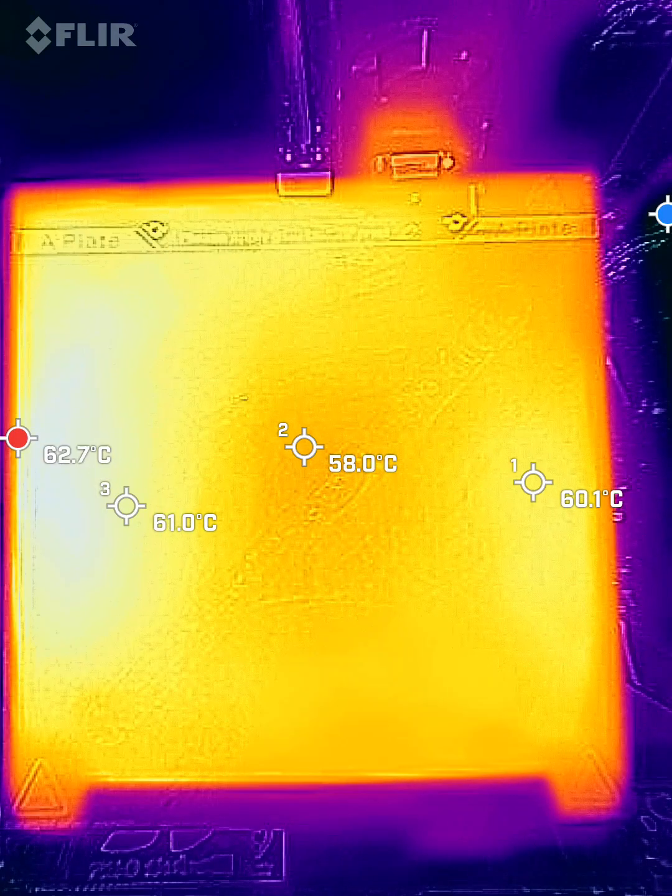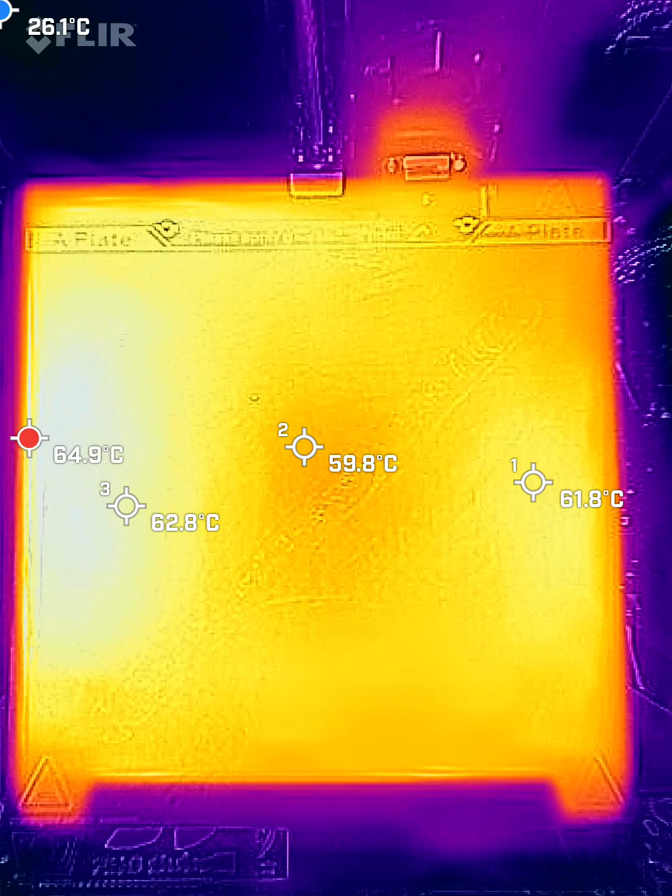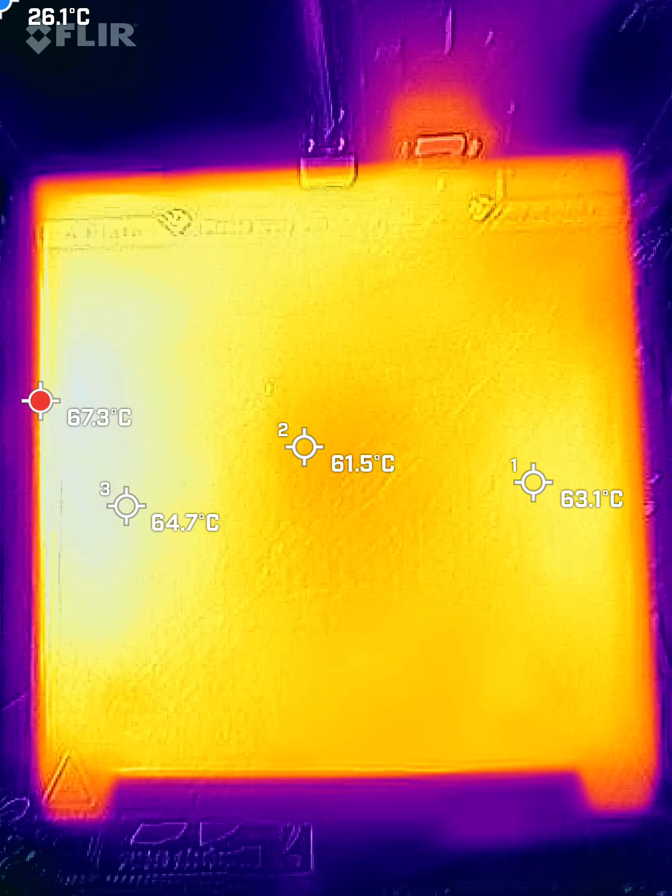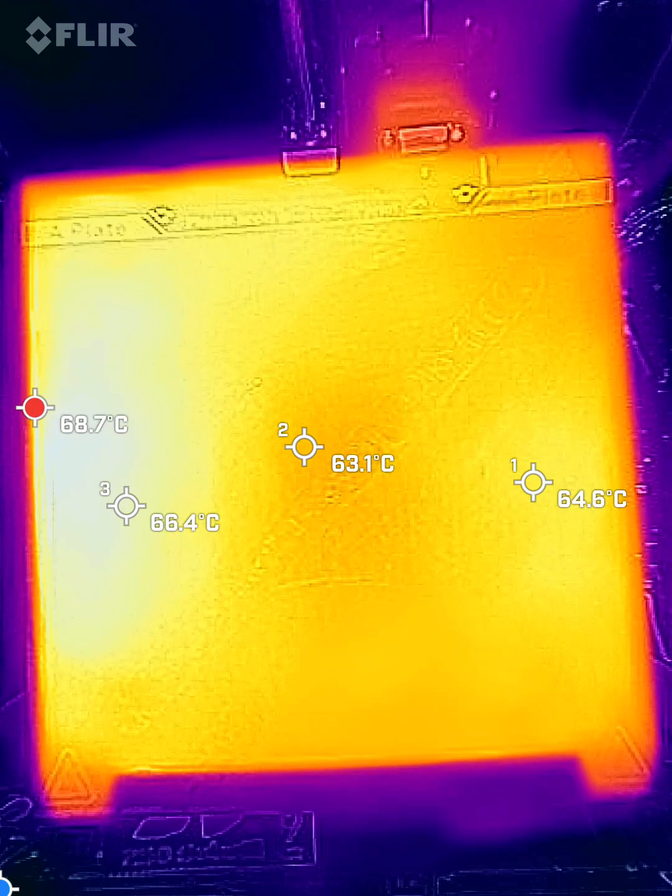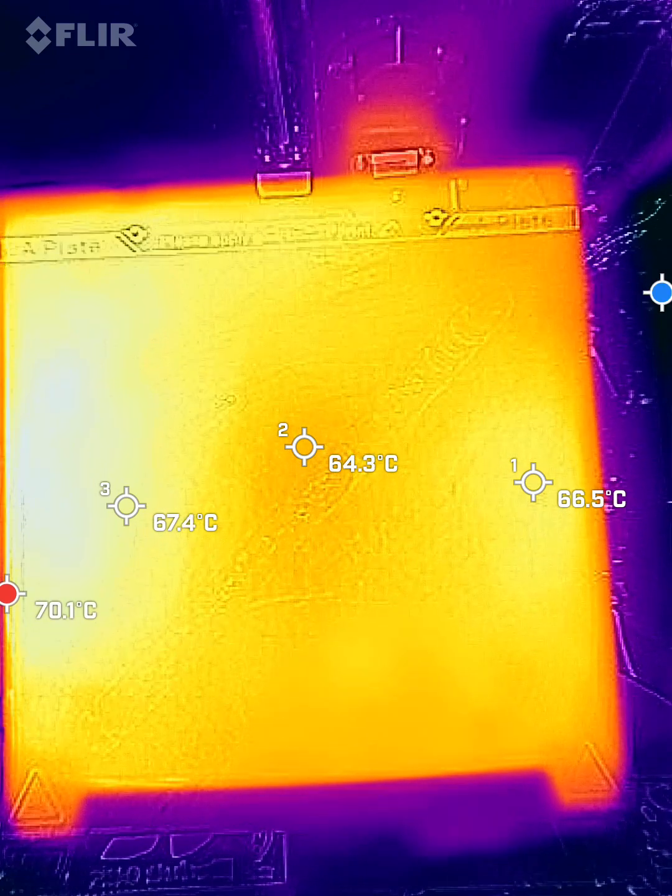And now we're surpassing the temperature of that motor over there. Interesting though that it was so uniform once it got up to temperature. So it seemed to be like 65, so 2 or 3 degrees lagging in the center. 63 versus 65 plus, yeah, about 2 degrees.